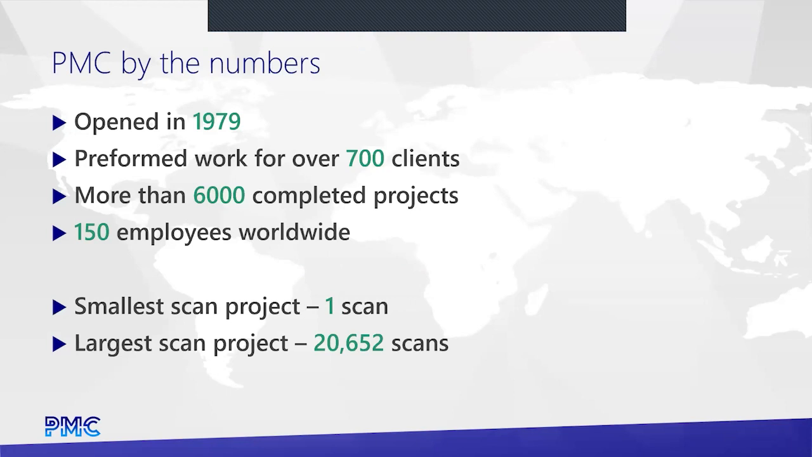Real quick, before we get going, just to give some background on who PMC is, just so you have a general idea. We've been around a long time, a lot of clients, lots of projects, lots of people. But specifically, for today's discussion, we're one of the largest scanning companies on Earth, and we've done projects of every size imaginable, ranging from a single scan up to the largest, being over 20,000.